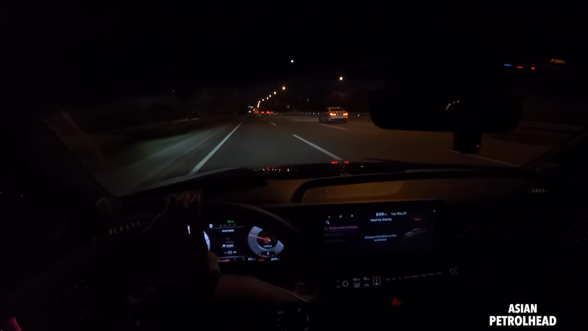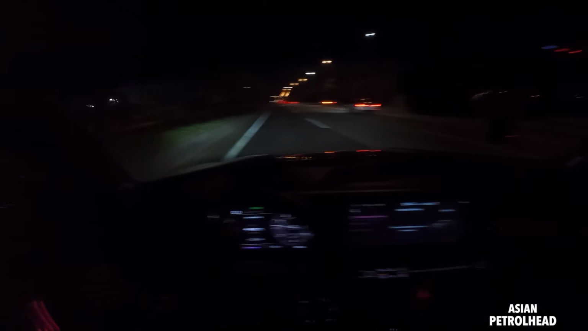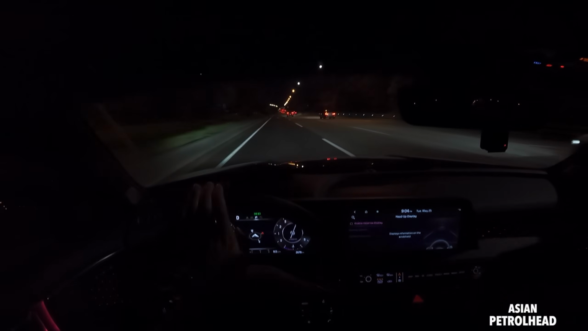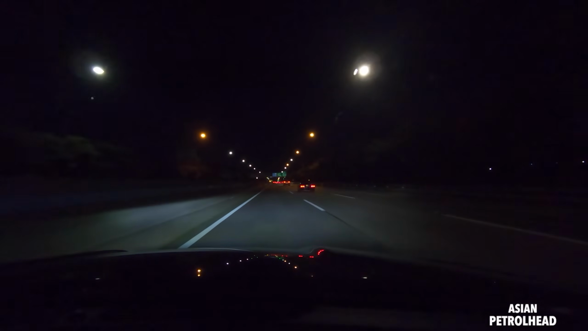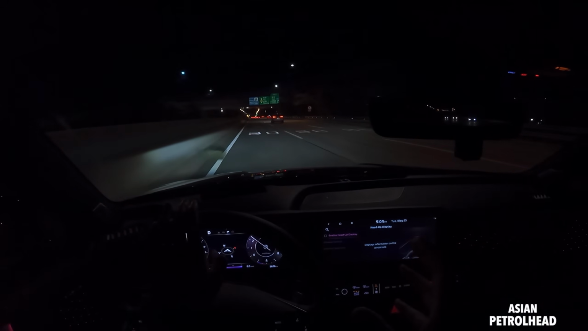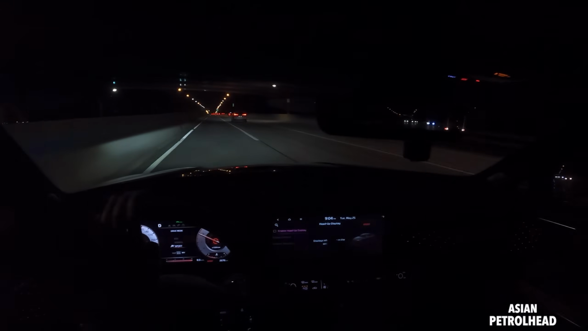Let's just leave it in normal and let you hear it. There's no sound generator, so it actually sounds pretty good and pulls nicely too. When you drive a little bit faster, around 130 kilometers, if you drive faster than that, then the side bolster starts to squeeze you. Or if you just put the car into sports mode, it will start to squeeze you.